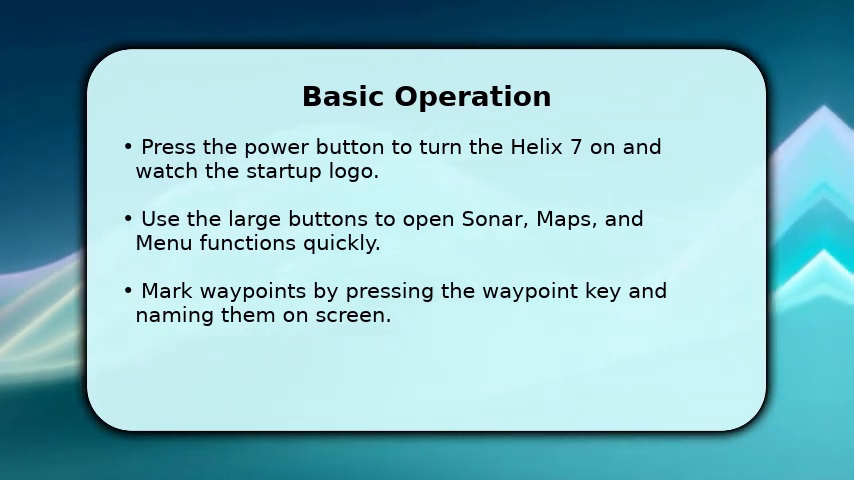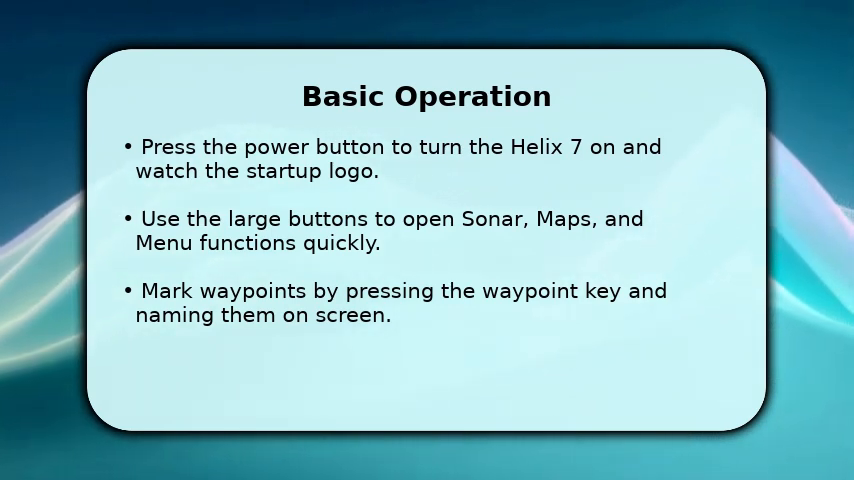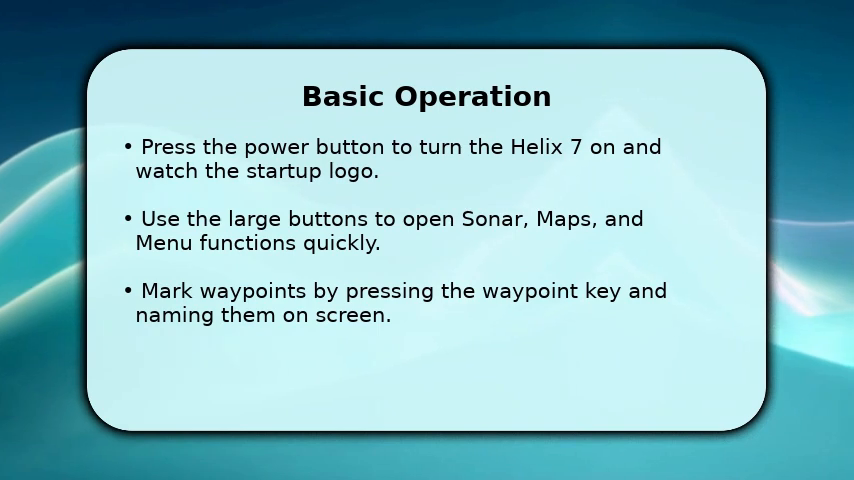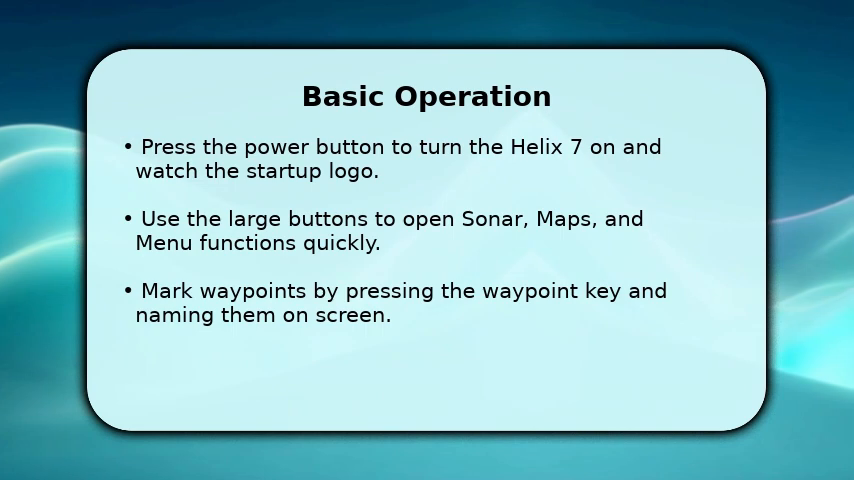On Sonar view, adjust sensitivity and range to clarify fish arches and bottom returns. Use zoom and split screen to inspect structure at different depths. Mark waypoints by pressing the waypoint key, entering a name, and saving coordinates instantly for return navigation.